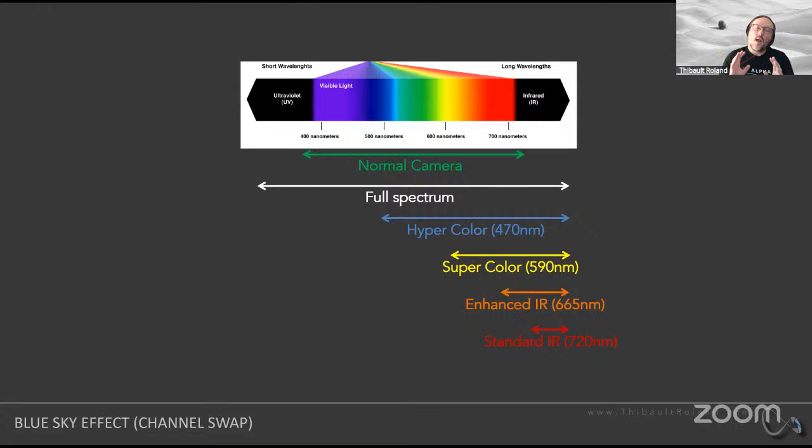It's also highly dependent on your personal taste. So if you want to know what my recommendation is in terms of what option I selected, I actually selected the super color 590 nanometer conversion because it still does have a little bit of color in the visible spectrum, as well as it gives you an extremely strong effect with the infrared, which means that the foliage of the trees is going to be very, very bright, for instance.